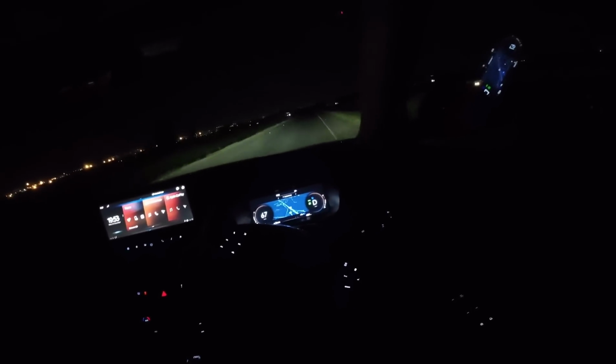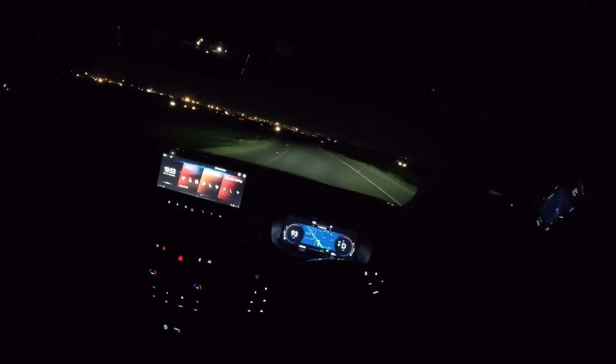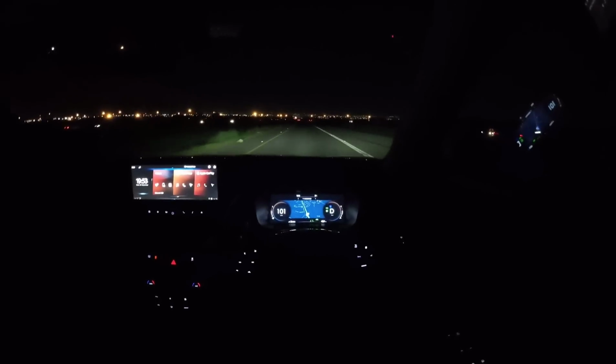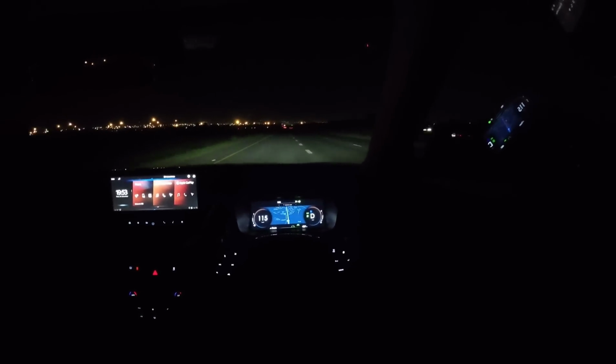So yeah, you'll see how this vehicle moves and how it drives. It is impressive, this 1.2, by the way. Once you are already on the move and you're doing like 80, 100, 120, it's easy to catch up to the cars in front of you. Mahindra, I know that you're doing a great job when it comes to that.